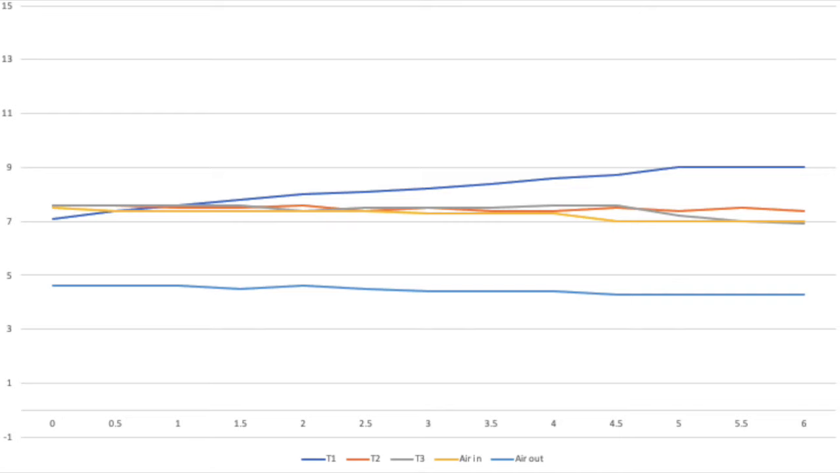So here you can see the results. And they are pretty much as expected. The target closest to the heater did see an increase in temperature, but only by 1 or 2 degrees. The other targets, a more realistic distance away, had no impact whatsoever. Neither did the air temperature within the van.